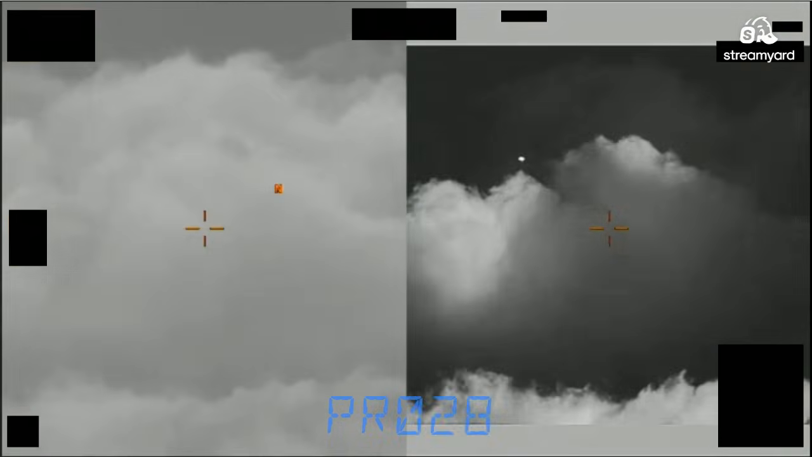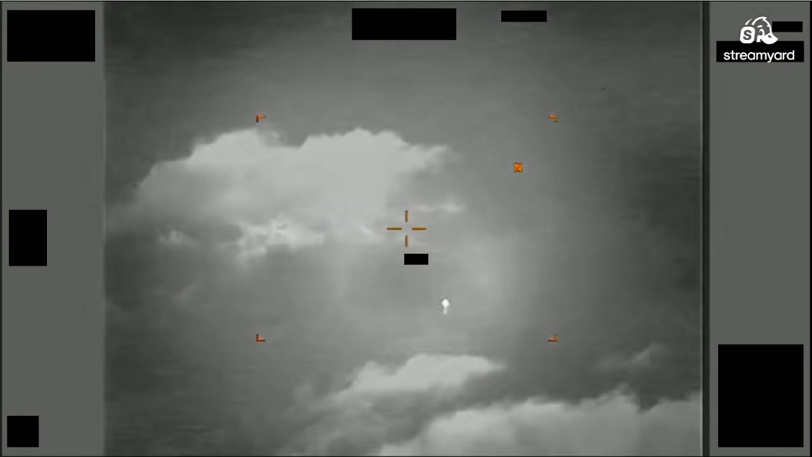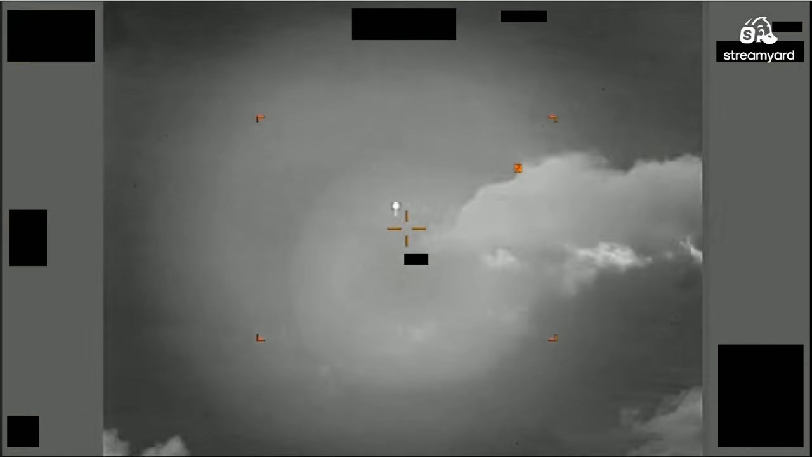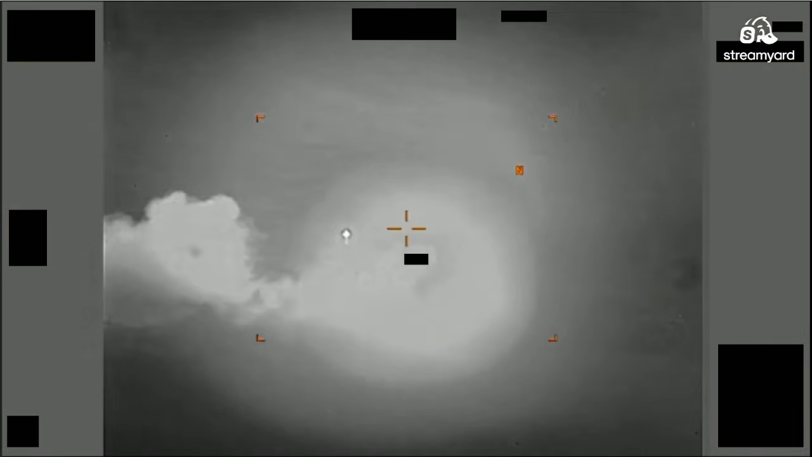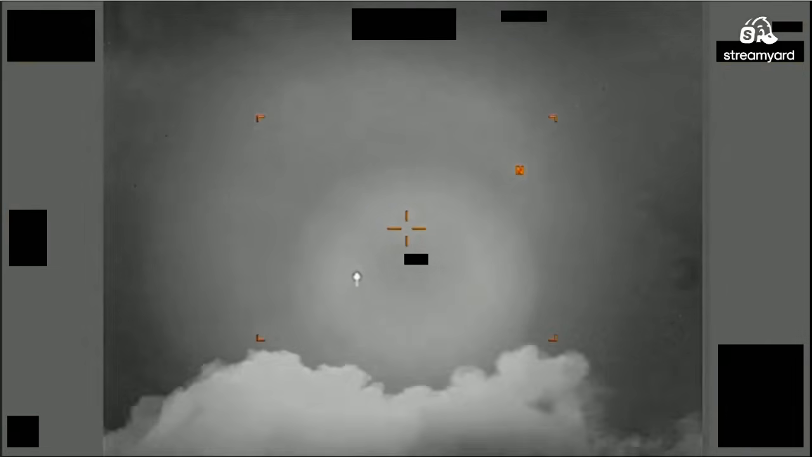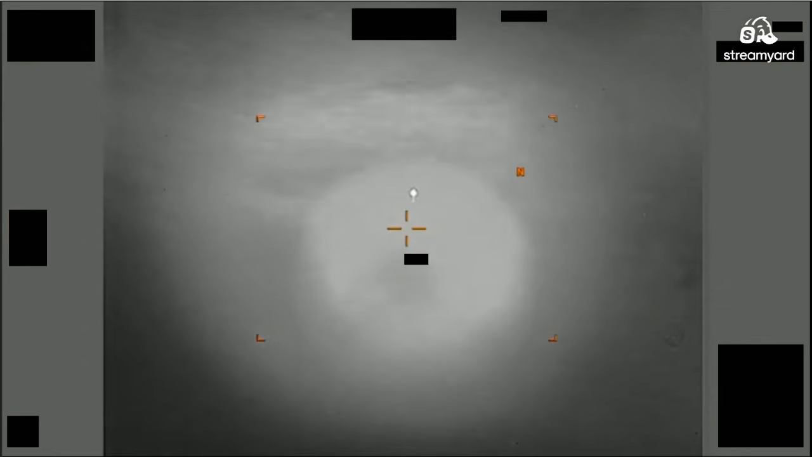Here's a distant object. Right away it looks like a balloon. Looked like they had a SWIR and an infrared midwave side by side. Now it looks like we're just infrared. So that looks like probably a Mylar balloon with a string hanging from it.